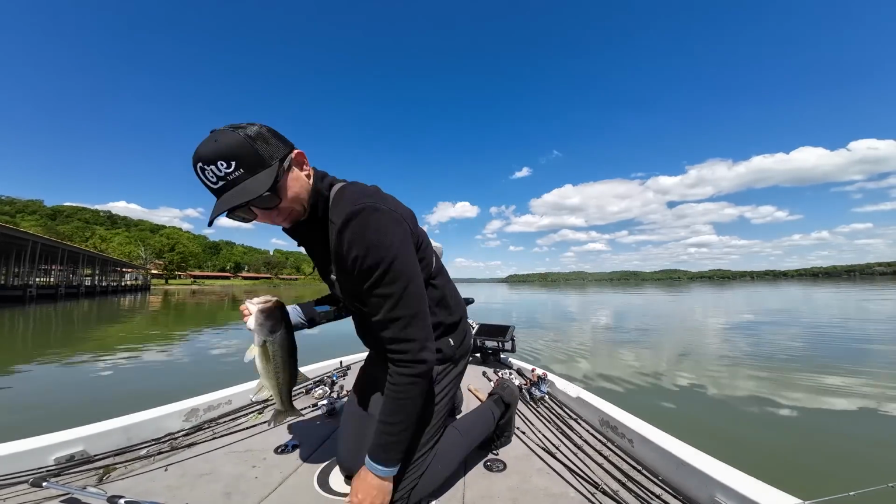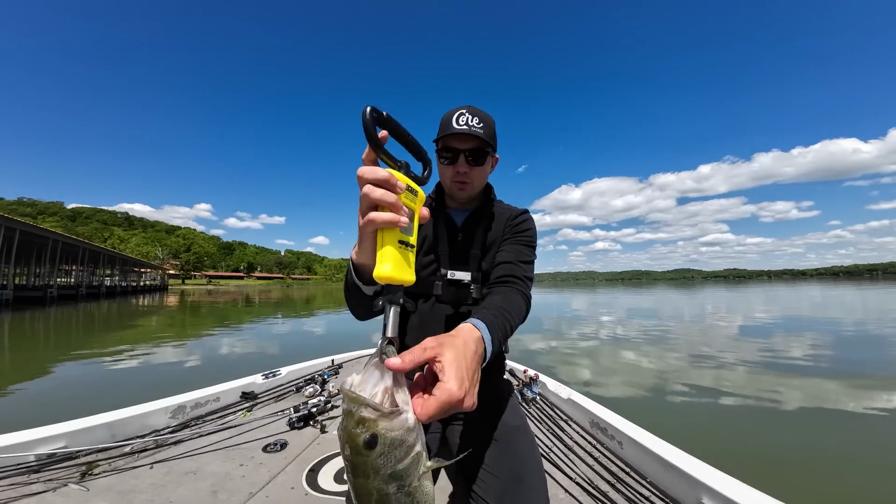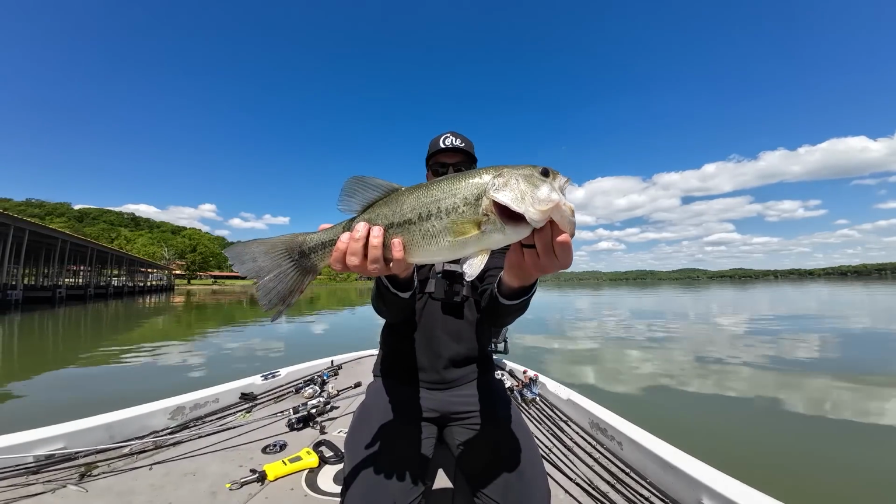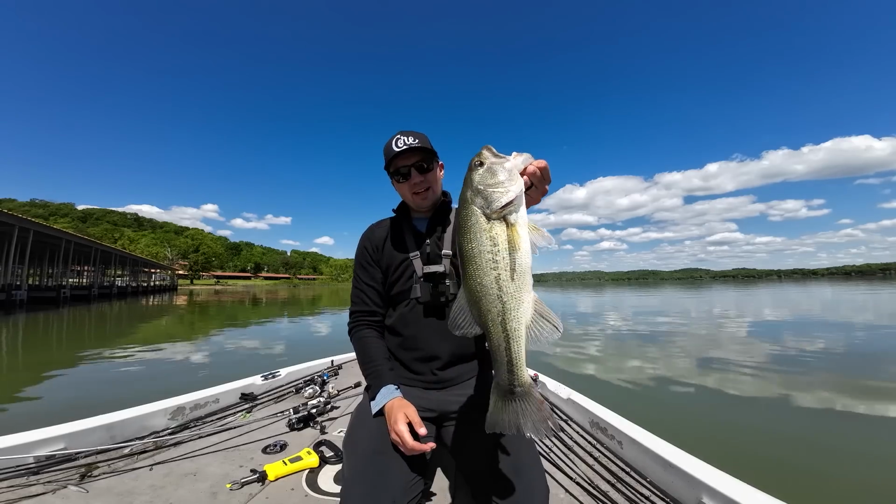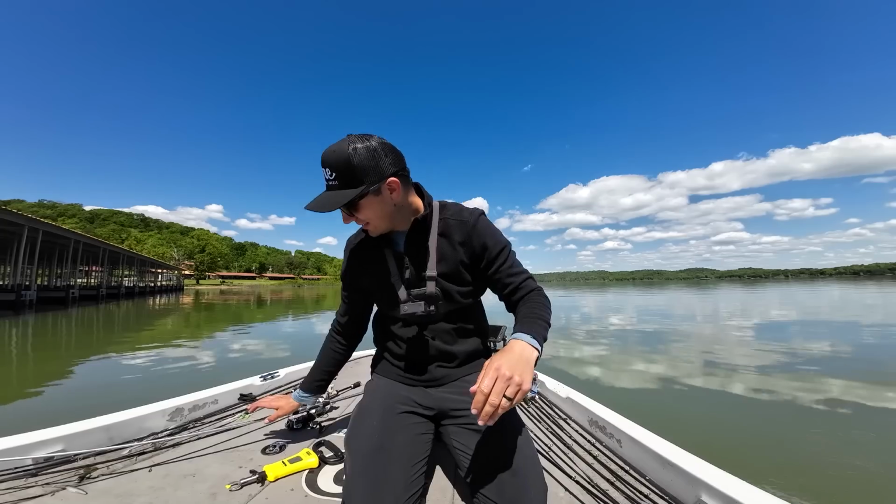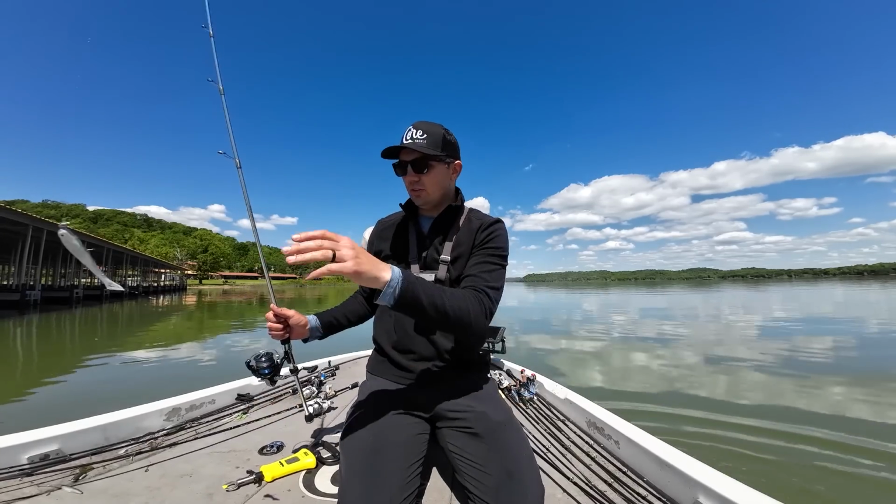Beauty, let's get a weight on him. Solid 3 pounds, 2 ounces. Really nice fish right there. Gorgeous right there. On Beaver Lake, I'm always gonna take 5 of those every day of the week. That's my third 3 pounder already today too, guys. Every single one of them has come on that strut head too.